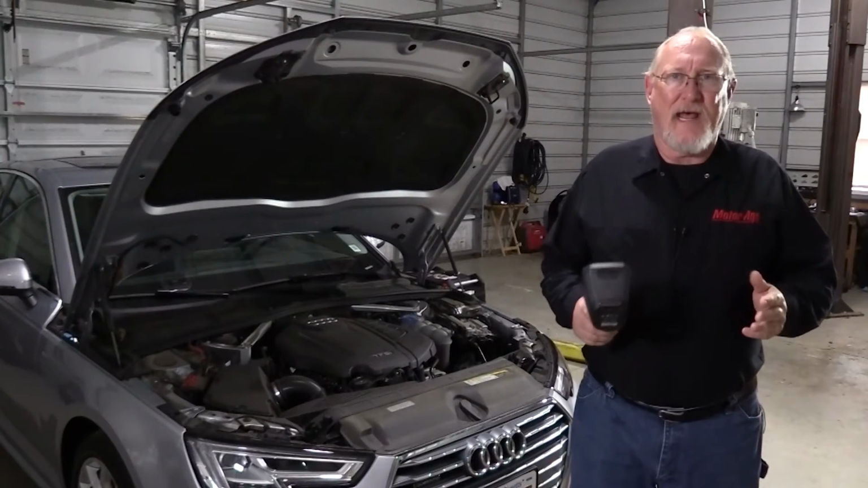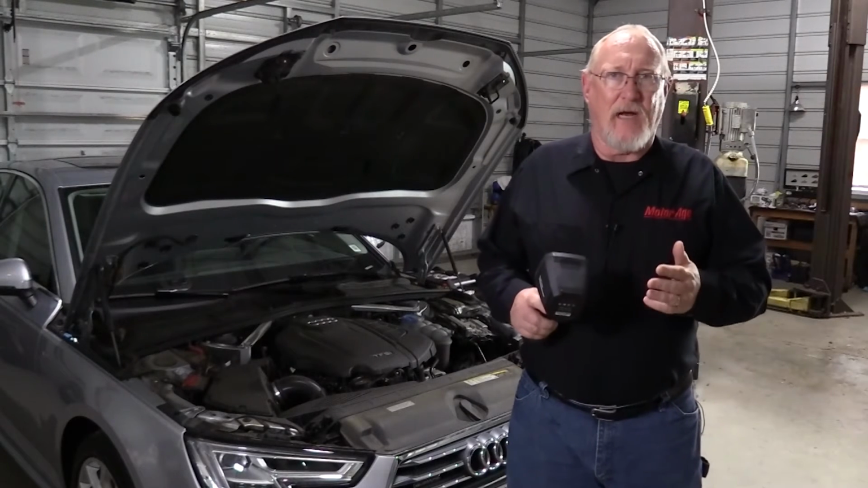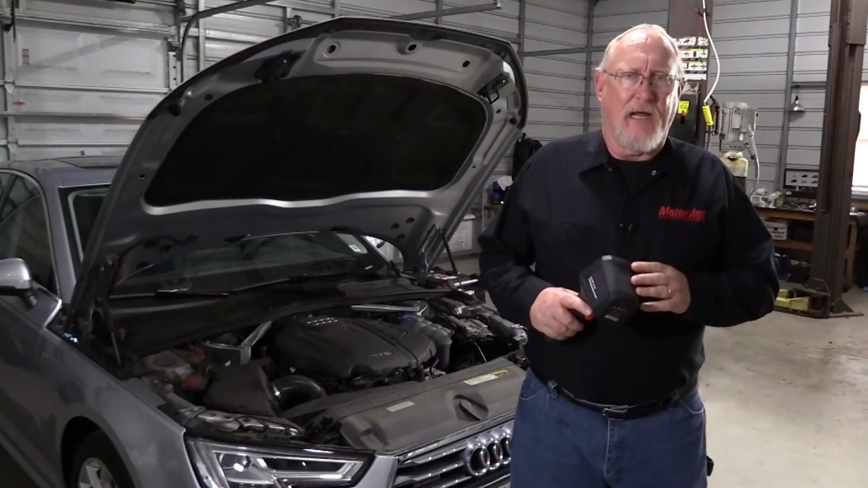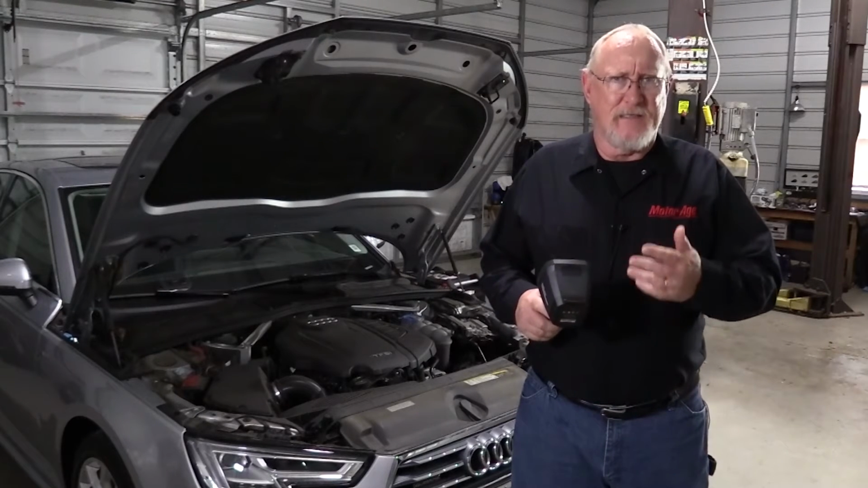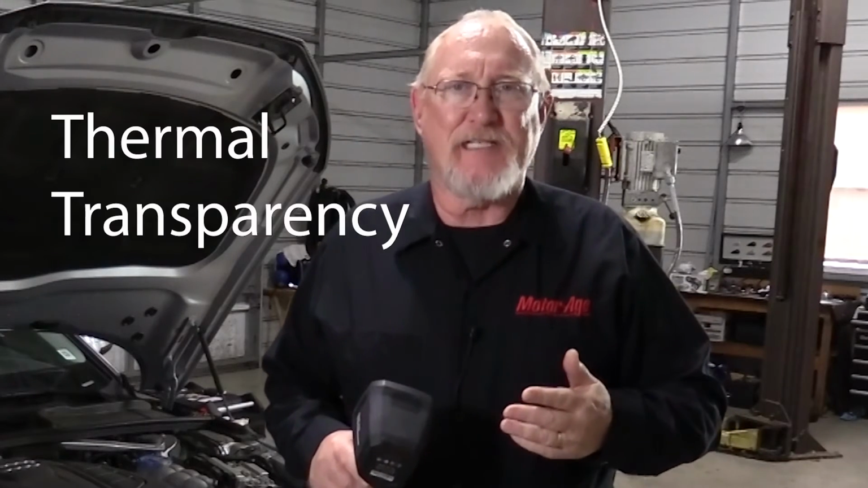Next is thermal reflectivity. That's the ability of an object to reflect heat from the objects around it. Now, this reflected energy is going to mask the energy being emitted from the object itself, and it's definitely going to skew your measurements. And one more factor that you may have to consider when you're using your camera is thermal transparency. That's an object's ability to allow energy to pass through it with minimal loss.